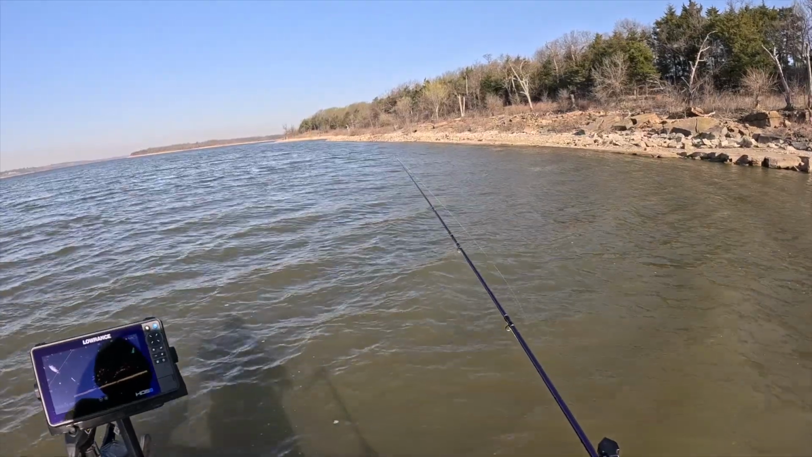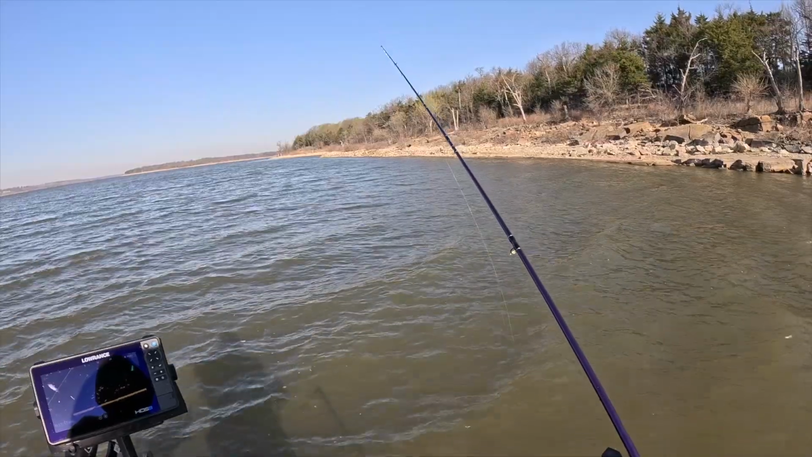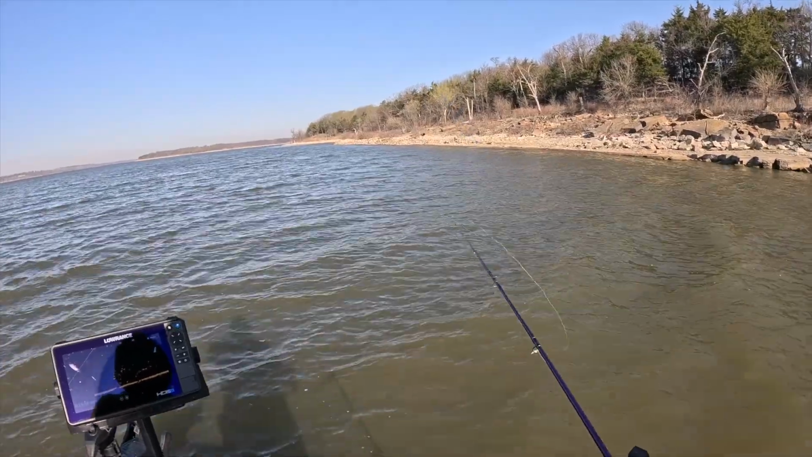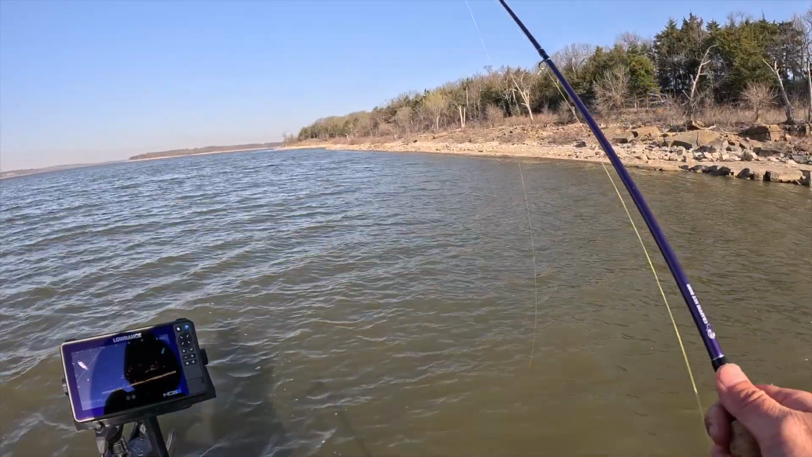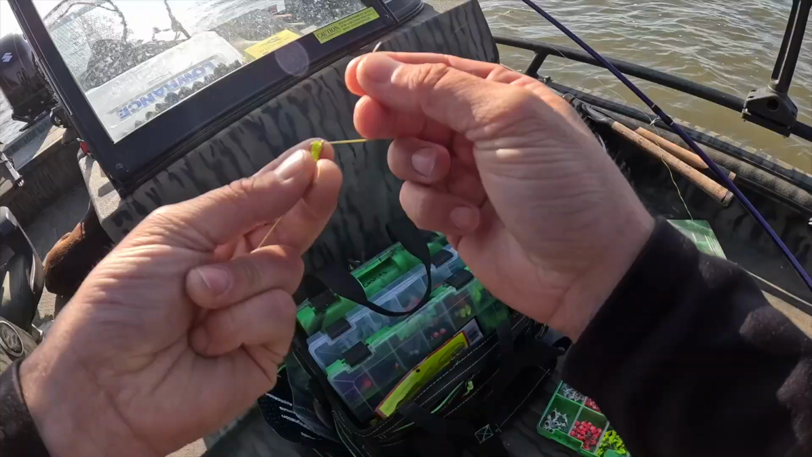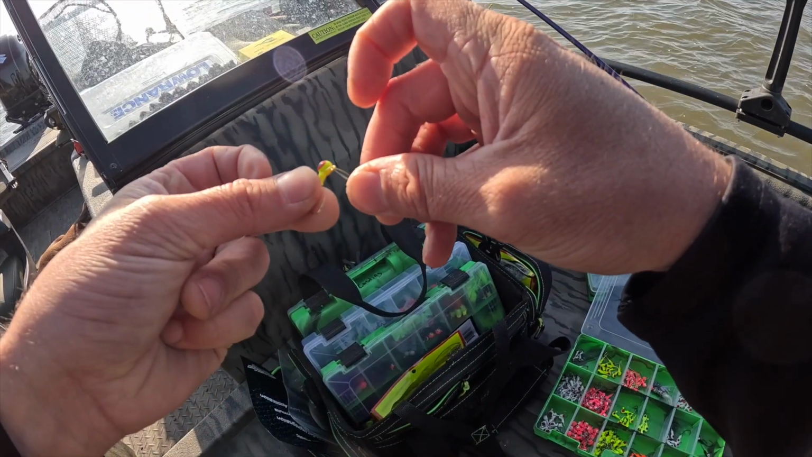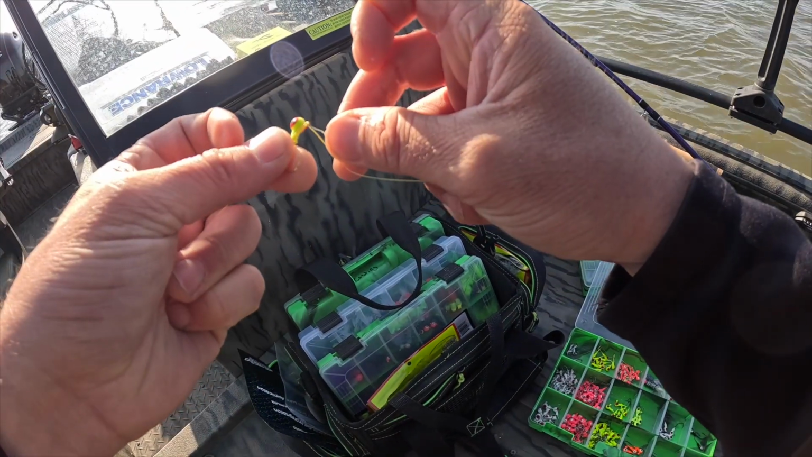So I'm just kind of looking at the sonar and working this jig through this brush pile, trying to see if I can pinpoint a couple of fish through it, but also trying to stay out of snags. I'm going with a gold hook because I'm getting a little bit more snagged up fishing this way, and these gold hooks are designed to bend out.